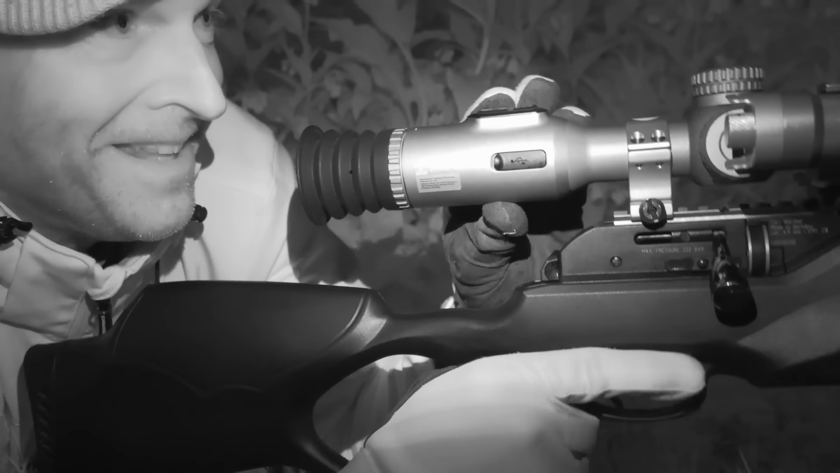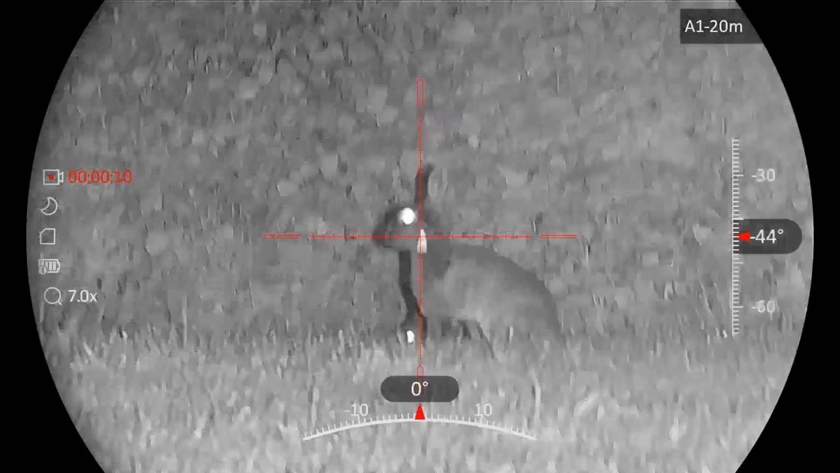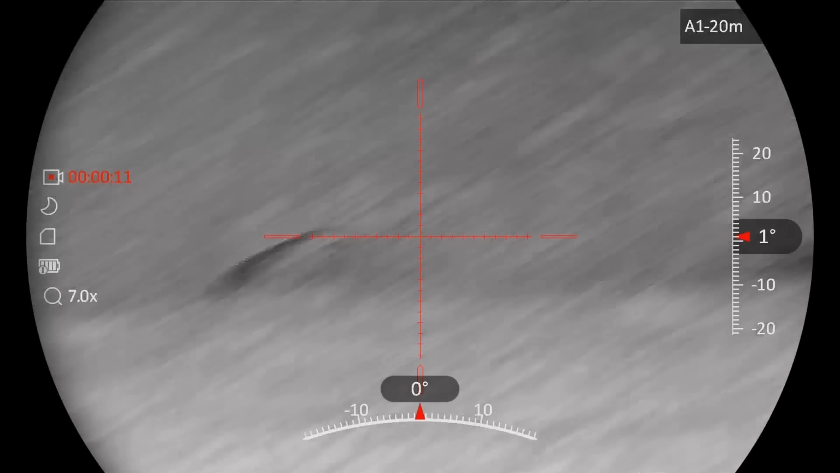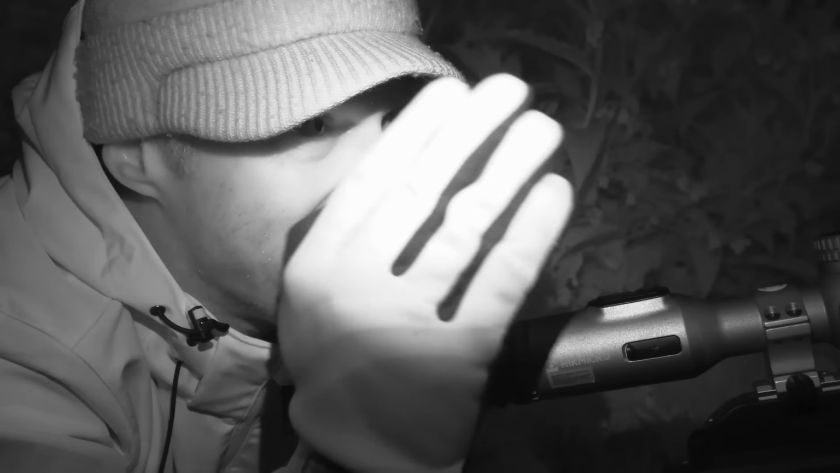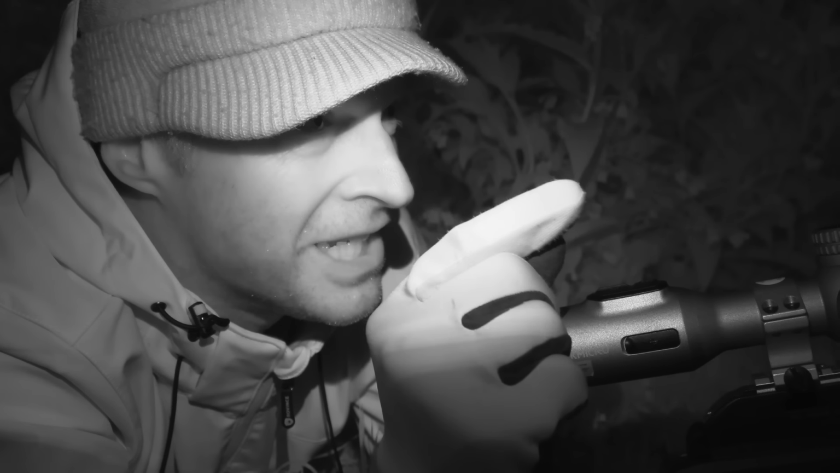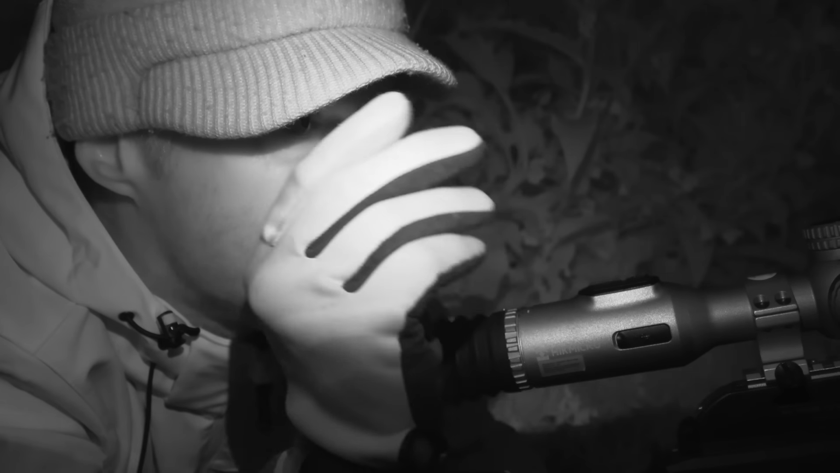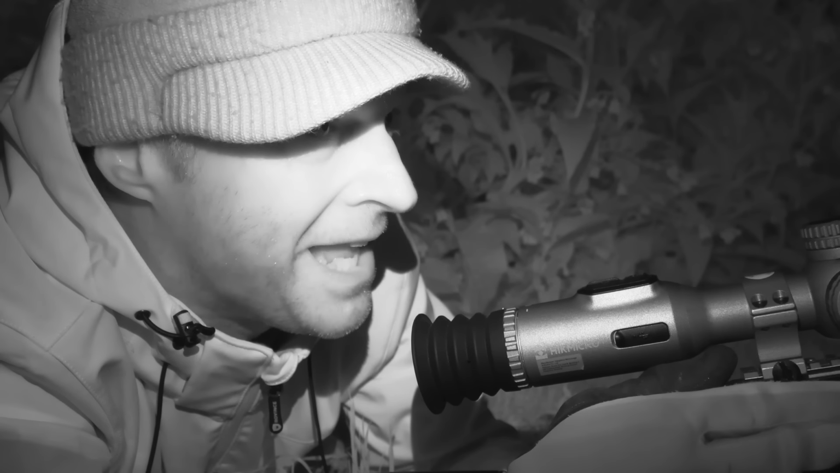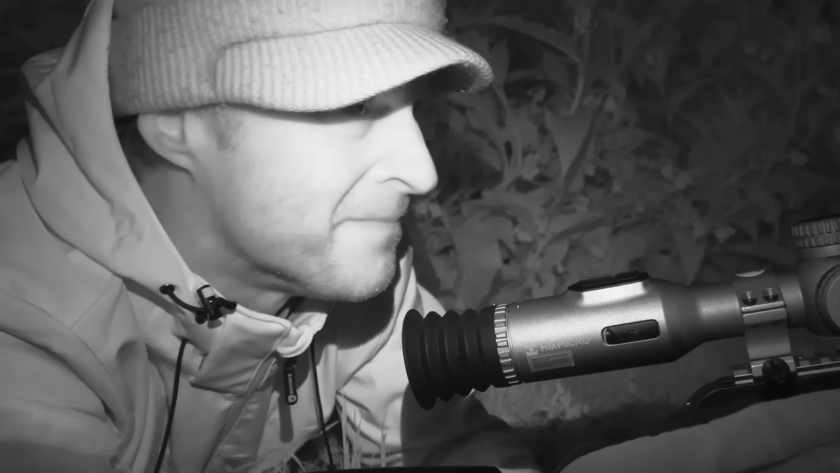Wow, pellet struck that one so hard that it flipped it into a cartwheel and it almost momentarily disappeared out of the top of the sight picture. It was another close one, and what I hadn't actually noticed when I was looking through the spotter, that there was another smaller rabbit behind it. Now, obviously it's bolted off, and we will be back for that one another time if it doesn't come back out tonight.